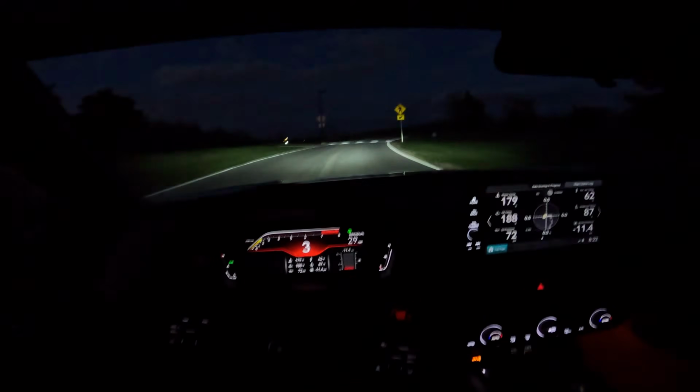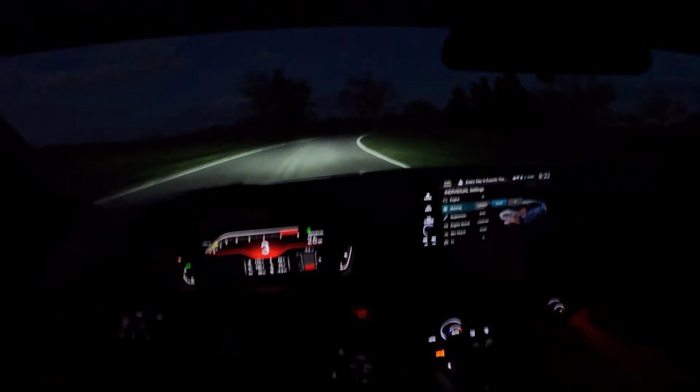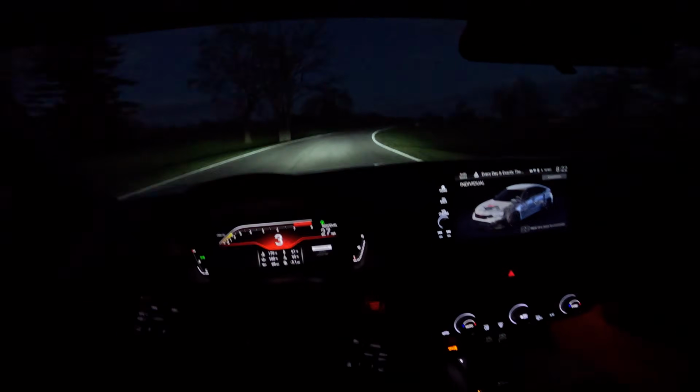Here, let's see if we can fix this real quick, because with the GoPro, I don't want you guys bouncing around too badly. This is one thing I love about the FL5 over the FK8: we have individual mode. It is fantastic.